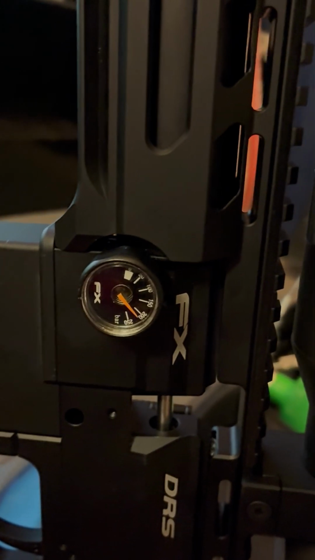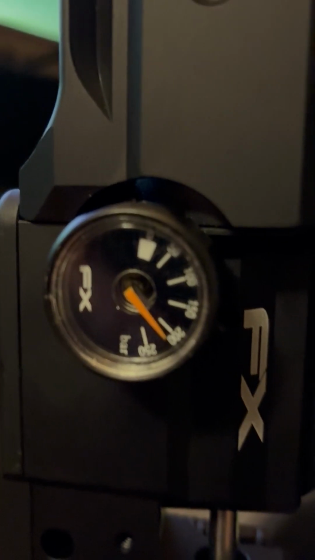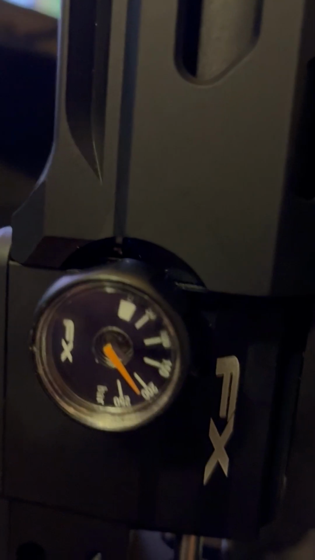And with this, the DRS Tactical, there's a bit of power plenum there. You can see it's got a 230 max fill on this one. This one obviously says 250, but that's just what the FX DRS Tacticals have as standard issue. But just as long as you get it in the middle, the 250 and the 200, as everyone knows.